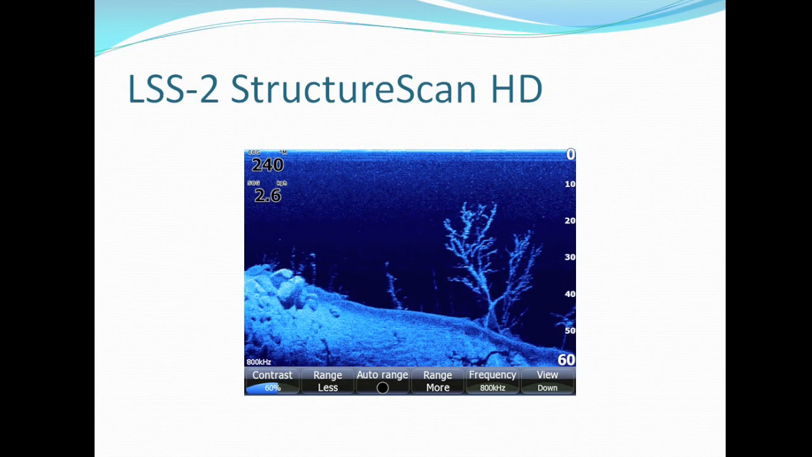Lowrance StructureScan. So here we've got a bottom that's between 30 to 60 feet deep. At one point it's around 30, another point it's around 60. And as you can see here, you can actually make out rocks and trees and other underwater plants really, really clearly.